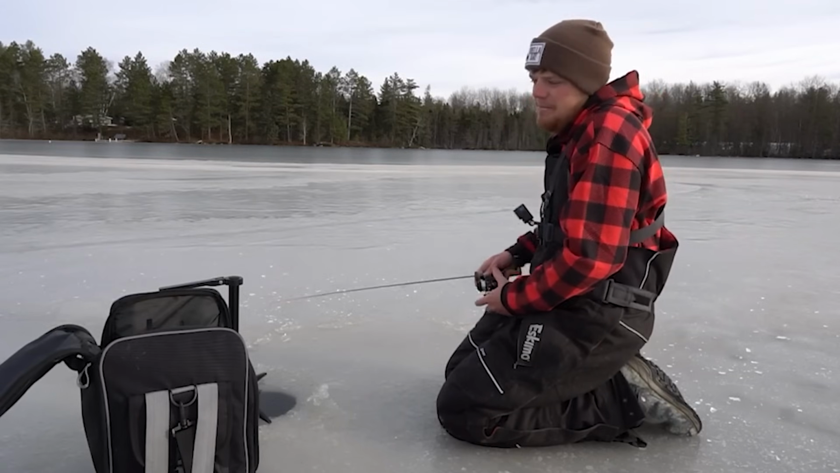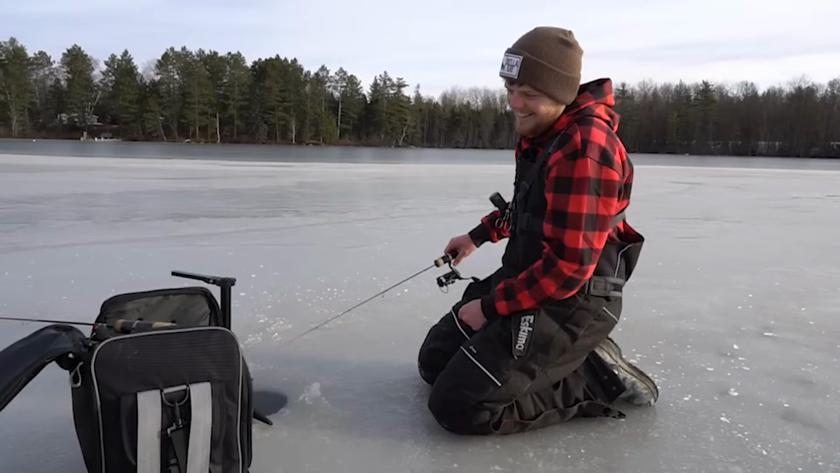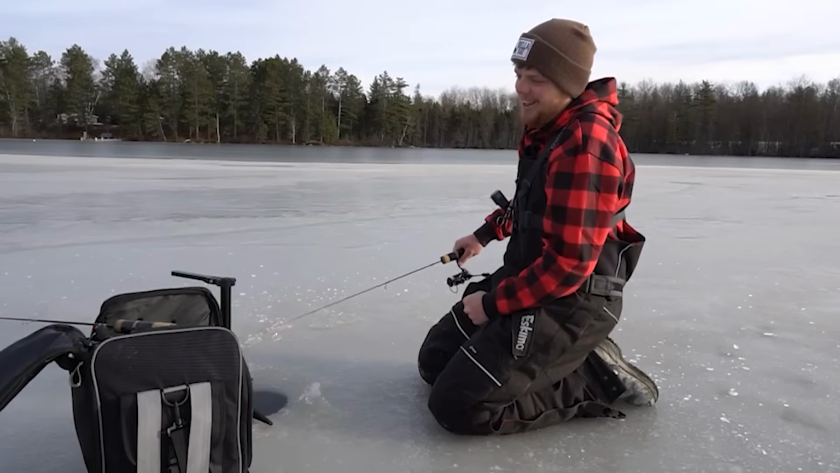Nick just caught another bass, guys, in case you were wondering. Catch another bass. Oh, God, I love it. I love ice fishing.